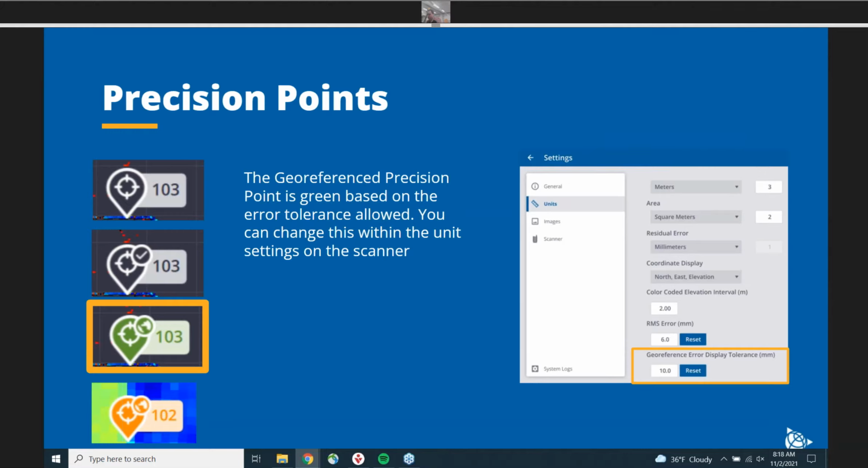As you change that, it will bring some of the orange points inside of tolerance, or some of the green points outside of tolerance. That can help you decide, if you have a lot of precision points, which ones you don't need to use for georeferencing because they are outside of tolerance, maybe because you didn't have a good fix when taking the shot, or there was too much tree cover.